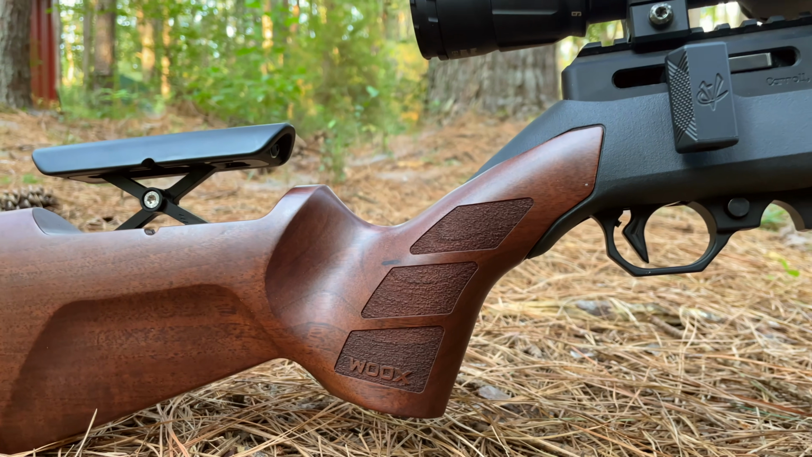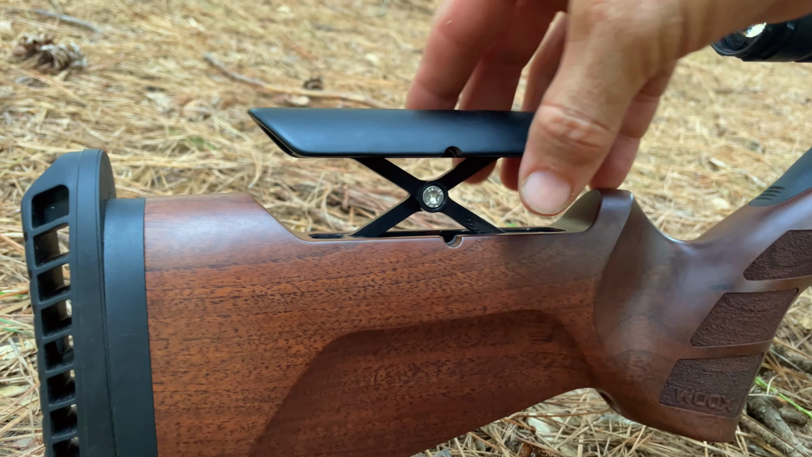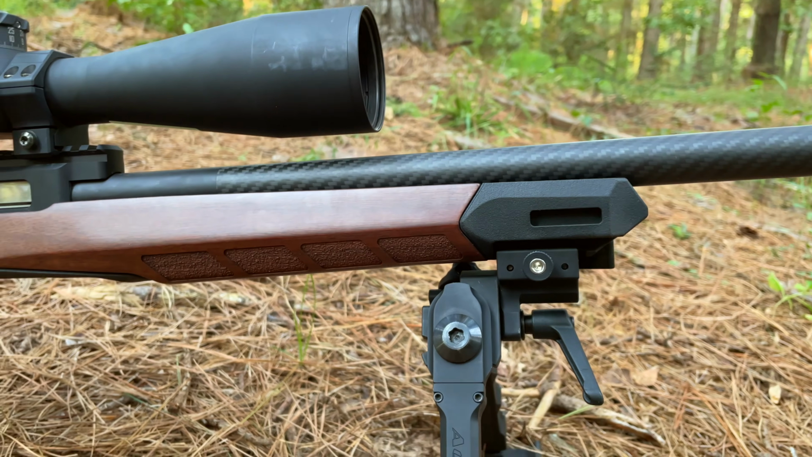Covered that in the past, and the ability, especially when you're throwing a different optic on like today, to be able to adjust our cheek riser perfectly. American walnut stock that actually weighs a pound less than the plastic Magpul Hunter is pretty cool.